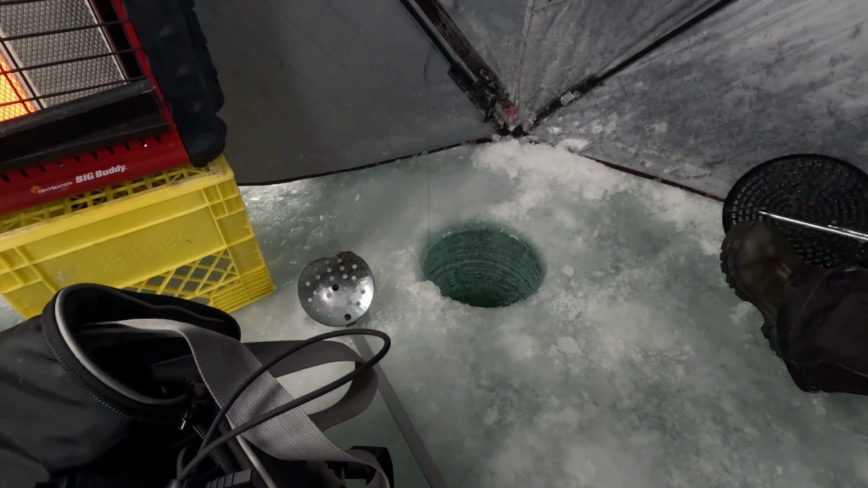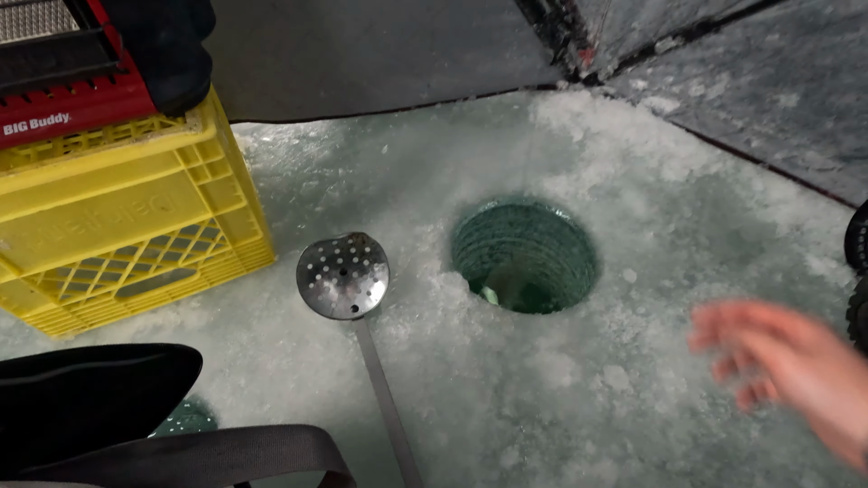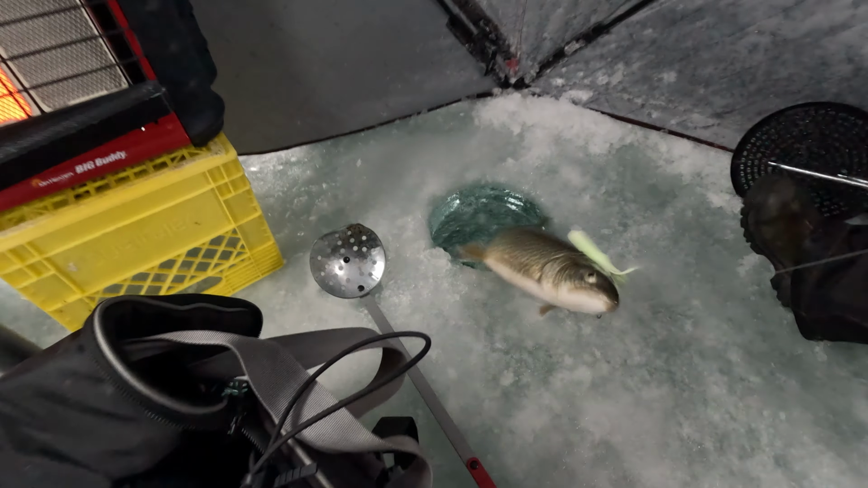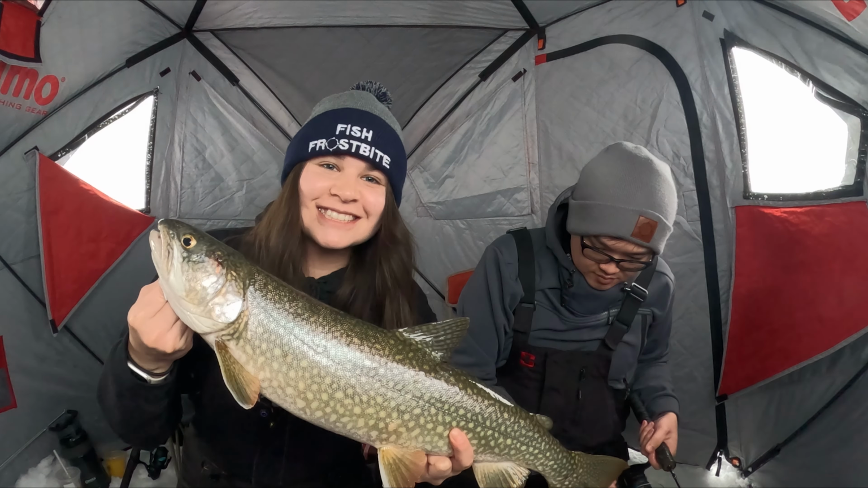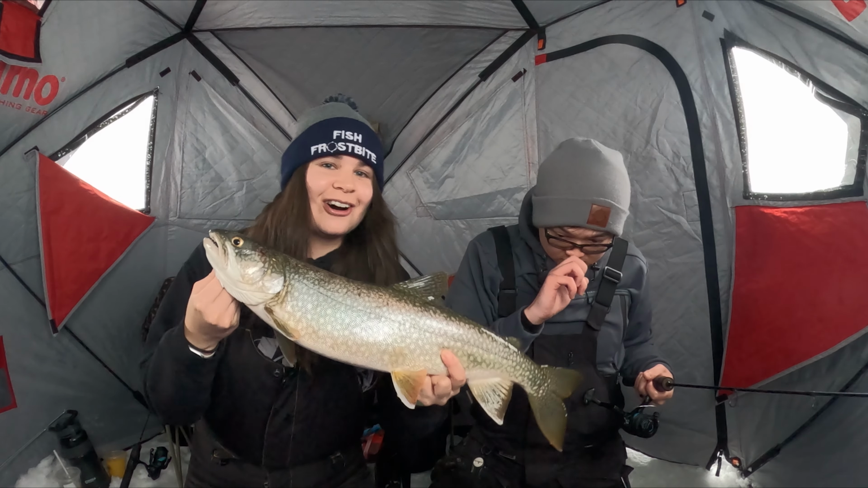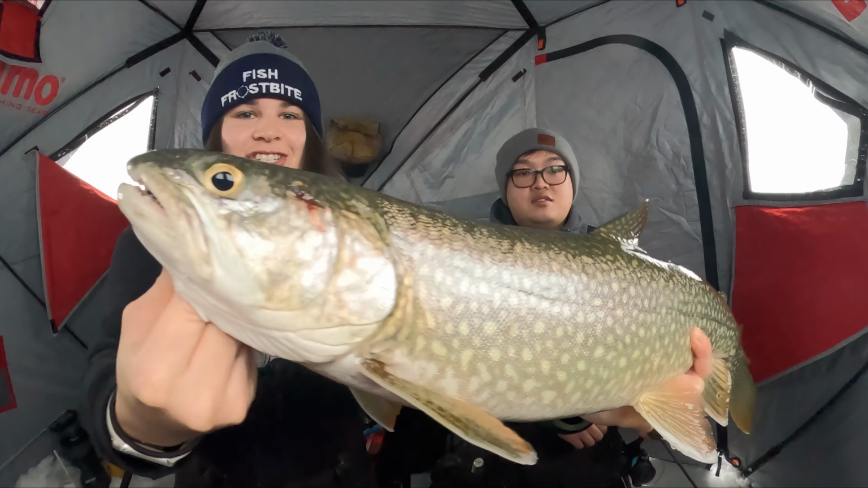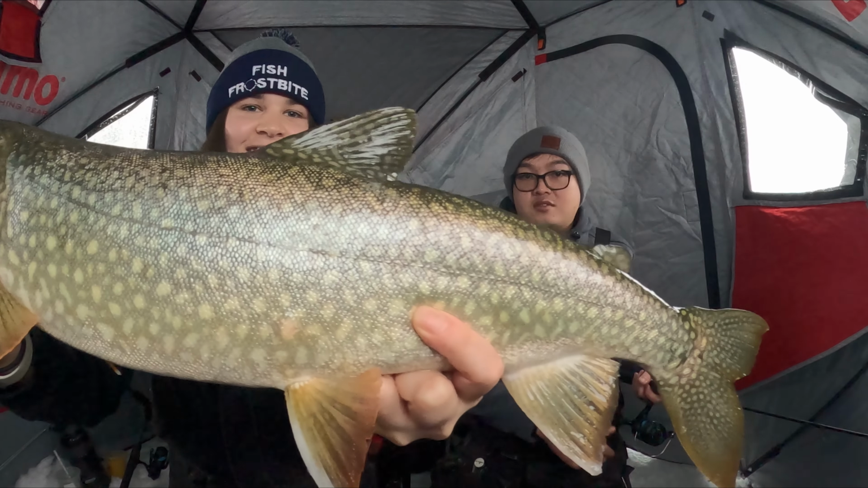Seems like a nice one. Oh, not too bad. Get your hair legs wrapped up. Look at those. Nice. Got my first lake trout of the season. I didn't realize it was on me, but yeah, it's a beautiful one. Beautiful fish.